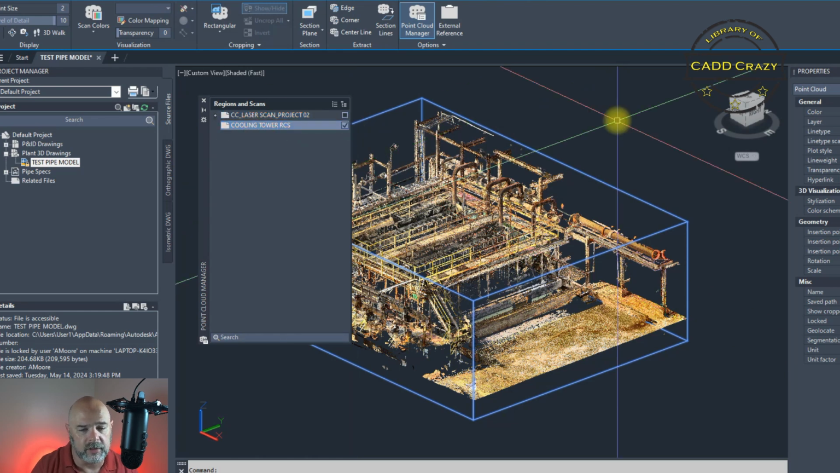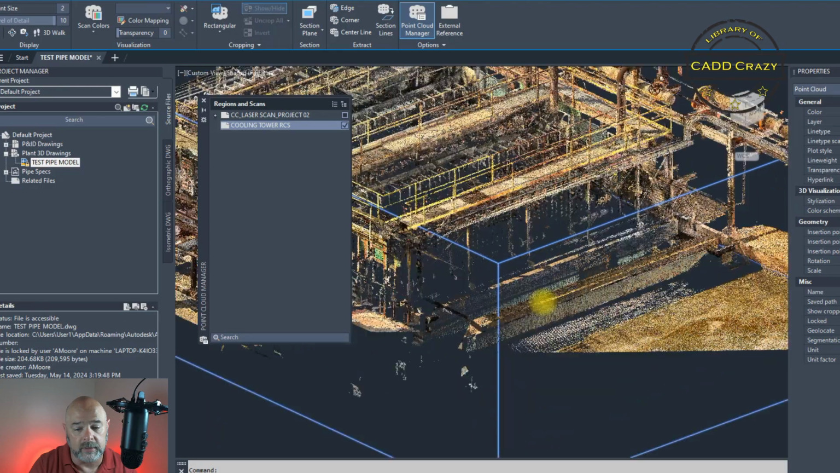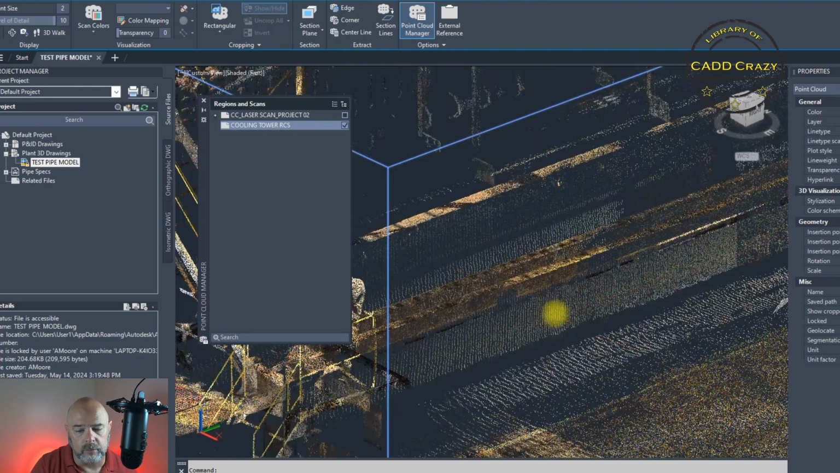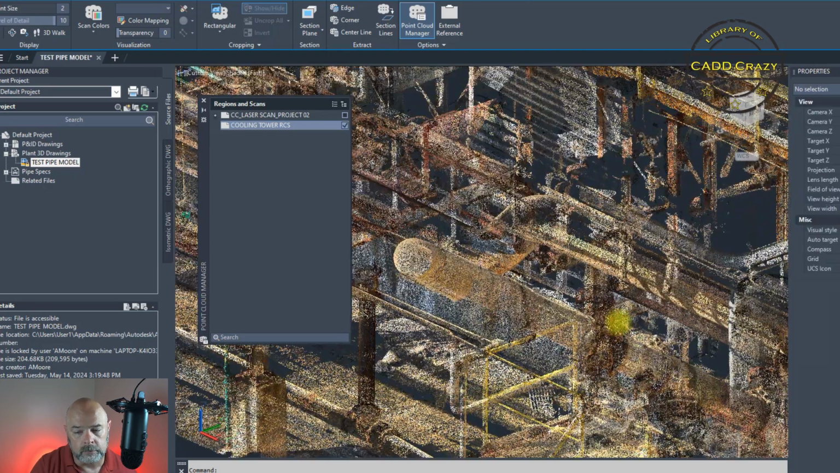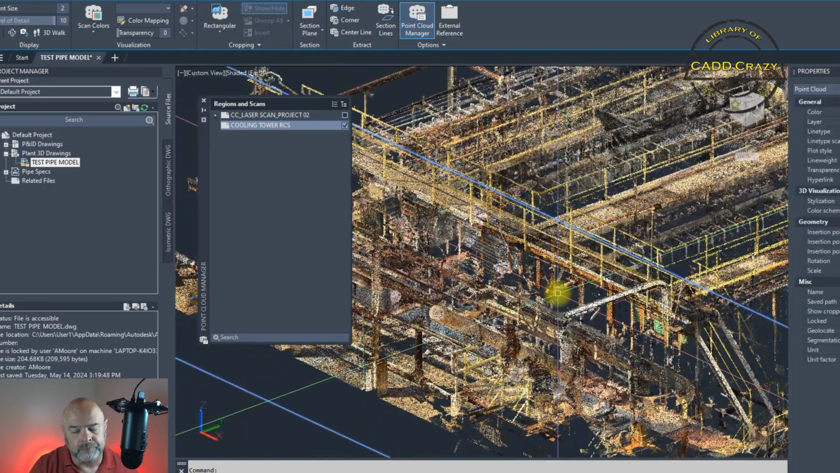So there's no information inside of this laser scan file because an RCS file is its own individual laser scan file. Again, that's the reason it's so much smaller than the overall file, depending on what you export out. But you can still come in here and do your measurements. You can see the scan. You can pull your center line of pipe.